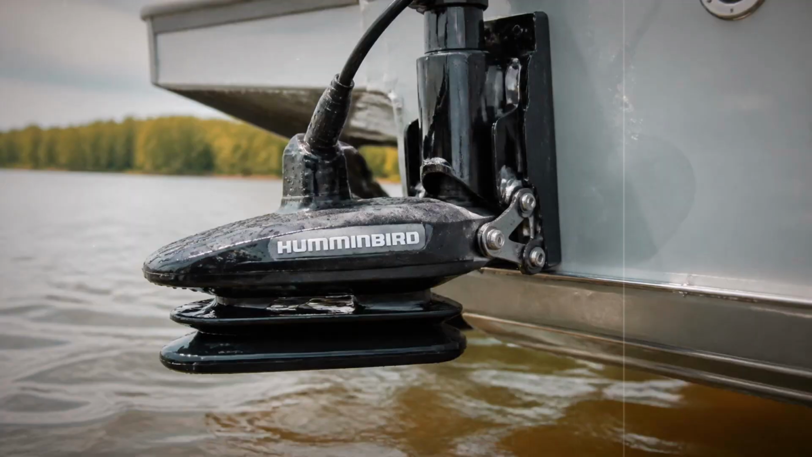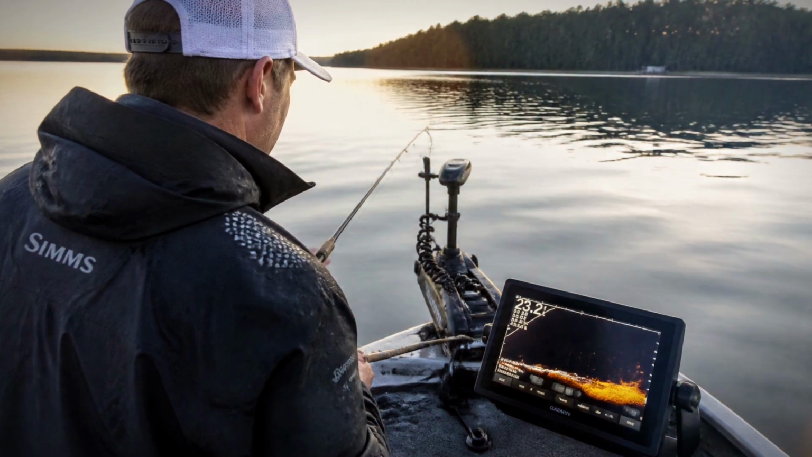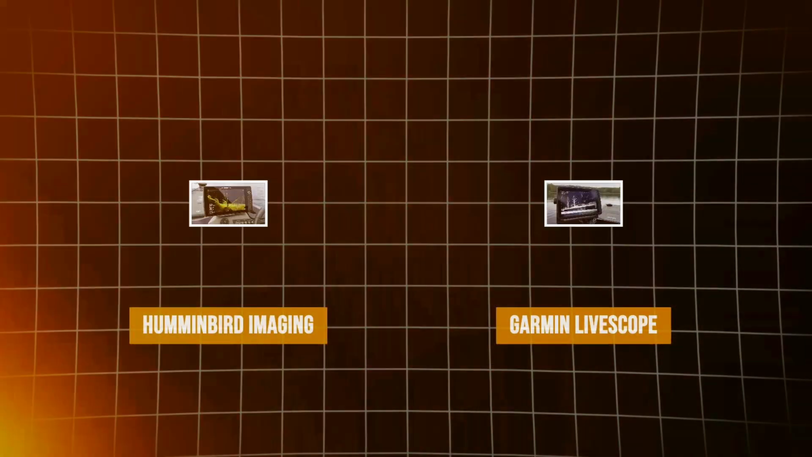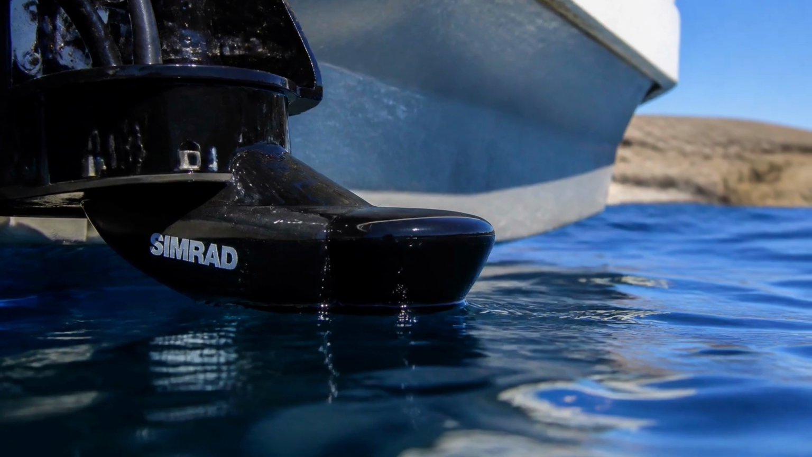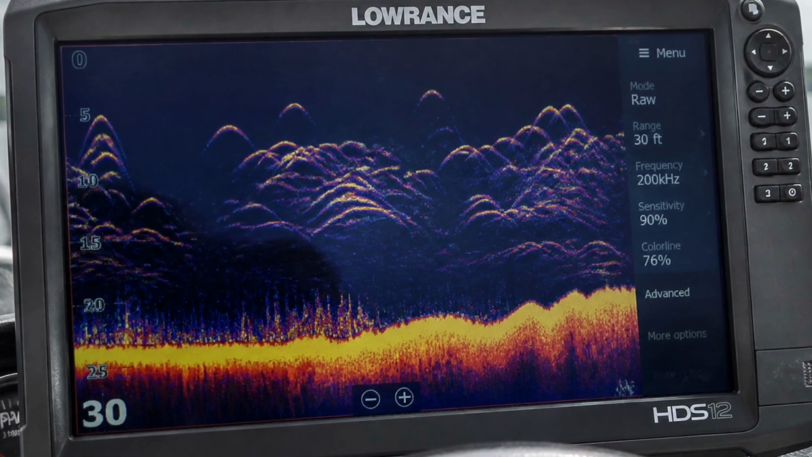The exception is Humminbird, building its own mega imaging and dual spectrum units in-house. And Garmin builds its own LiveScope. So the honest answer is Airmar for a lot of the traditional units, but not Humminbird's imaging and not Garmin's LiveScope. The transducer sets the ceiling on your picture. The head unit just decides how much of that ceiling you get to see.